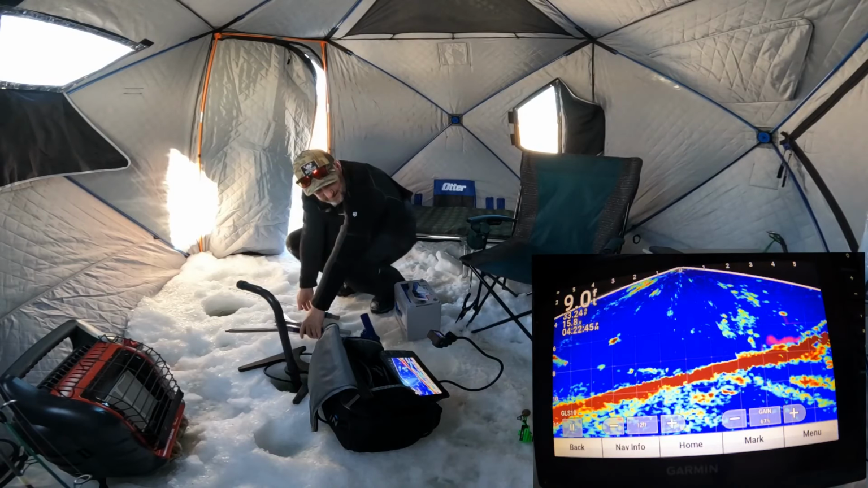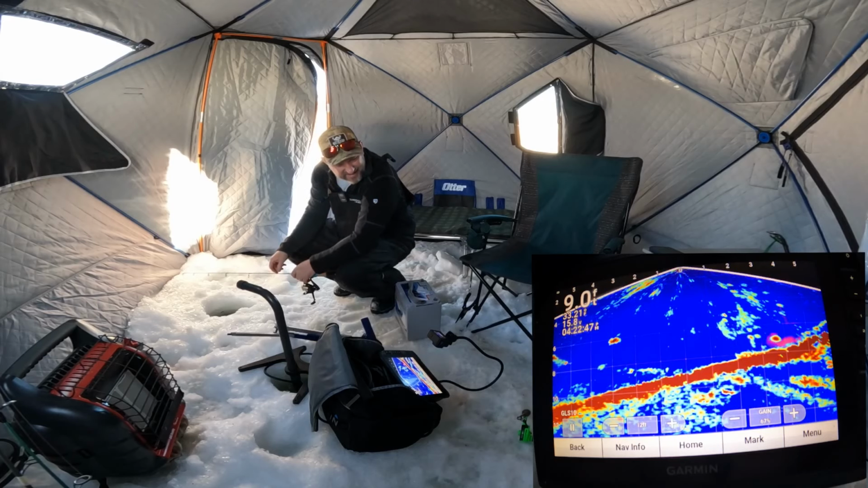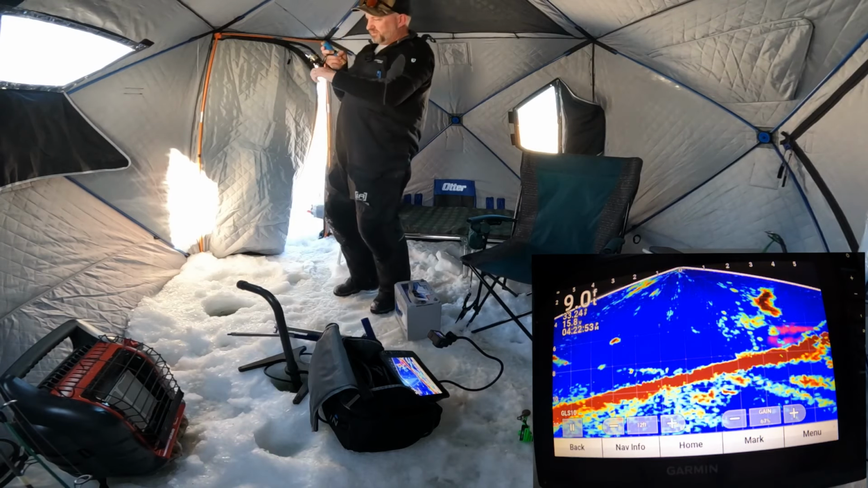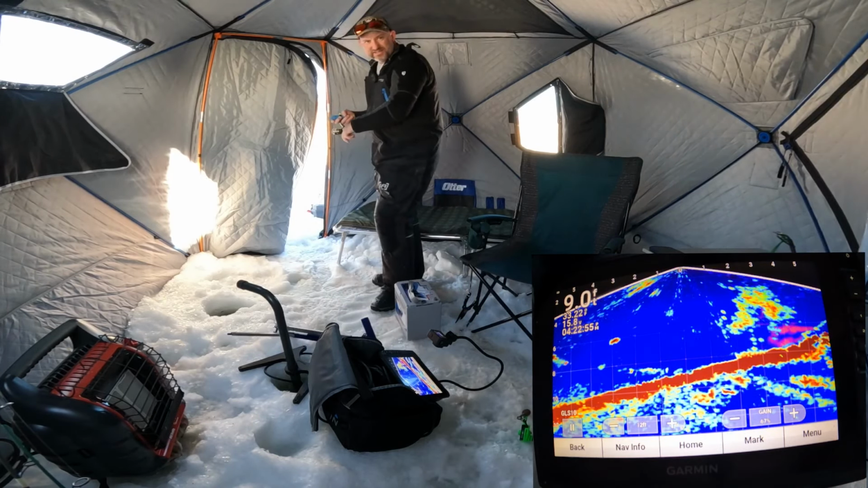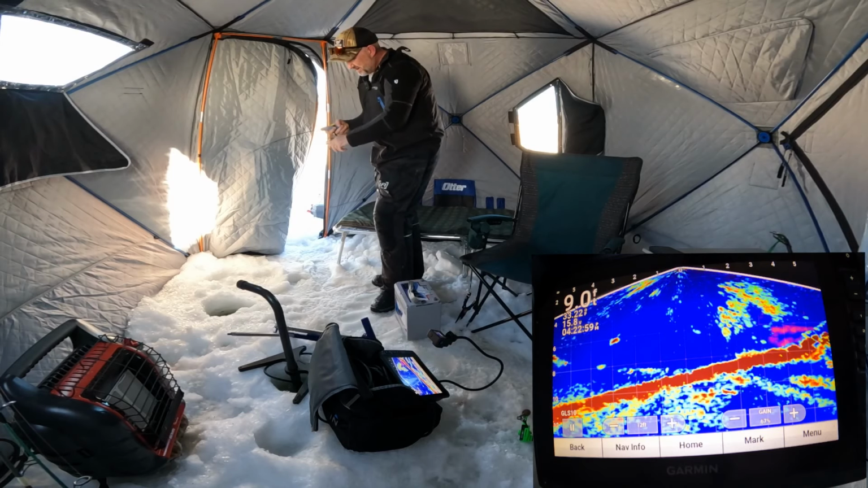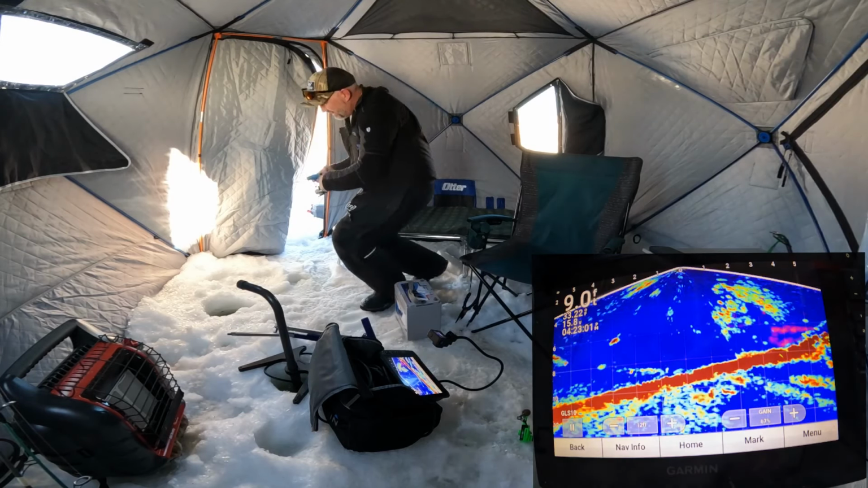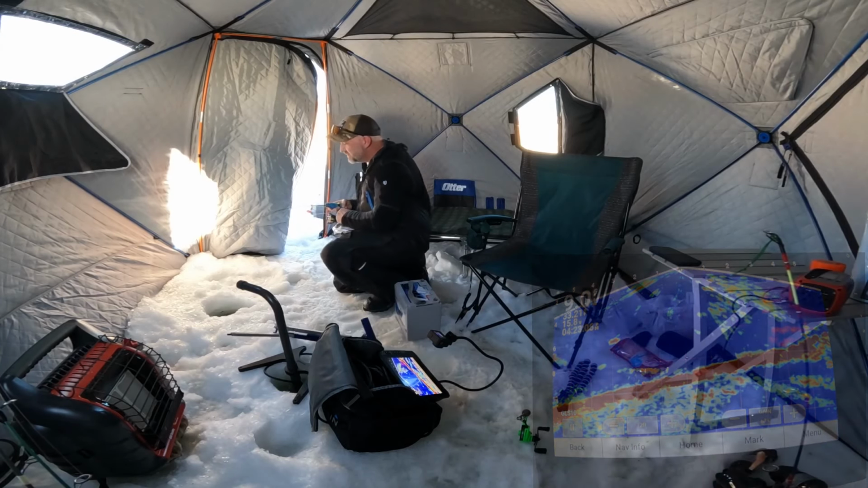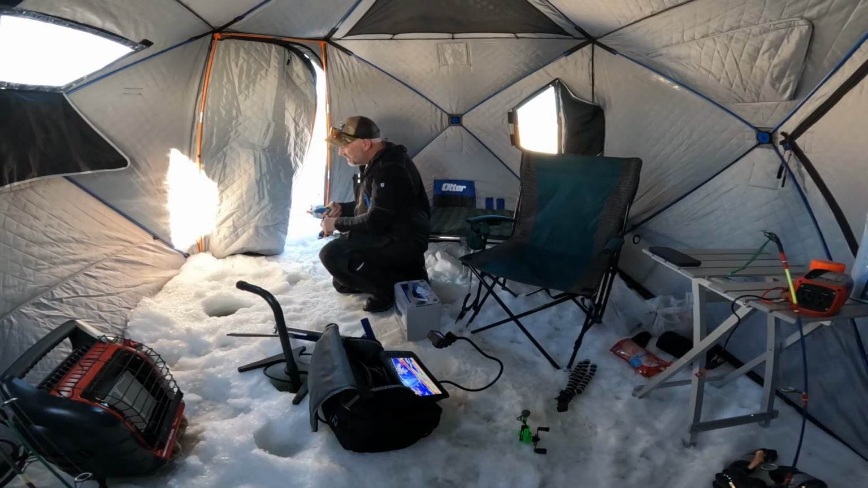Looks like there's fish down there right now. See if they're gonna bite. Oh, come on. Eat it. Oh, there we go. There we go, guys. That's what we've been looking for. First fish on of the day. We're not going to call it a first fish till it's up through this hole. Let's see what we got here.